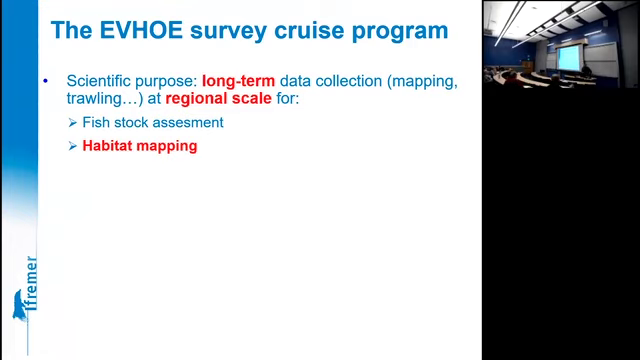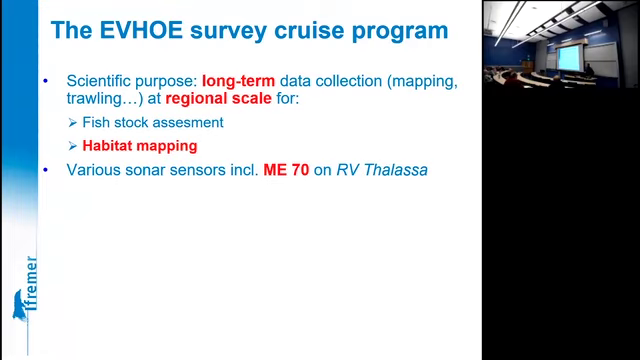are. This system is used in a number of scientific programs by Ifremer, and especially in the so-called EVOE program, which is designed for long-term monitoring of a regional area between Ireland, France, and Spain in the Gulf of Biscay, both for fish stock assessment and for habitat mapping.